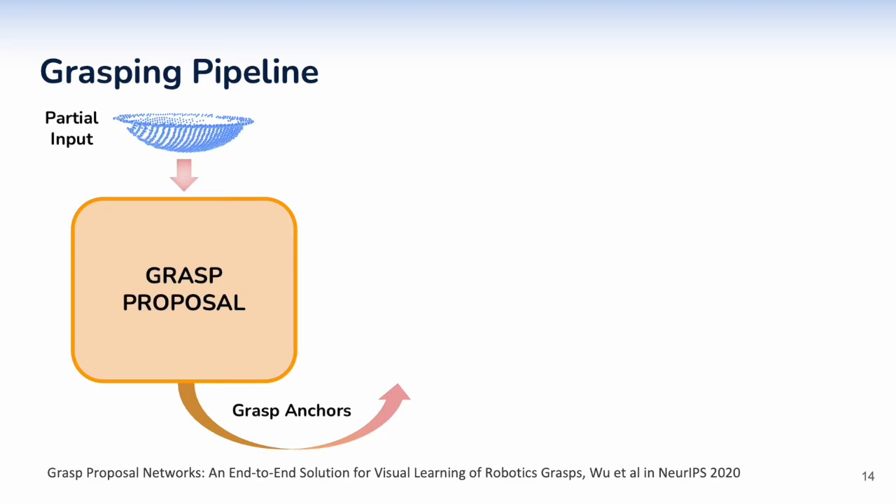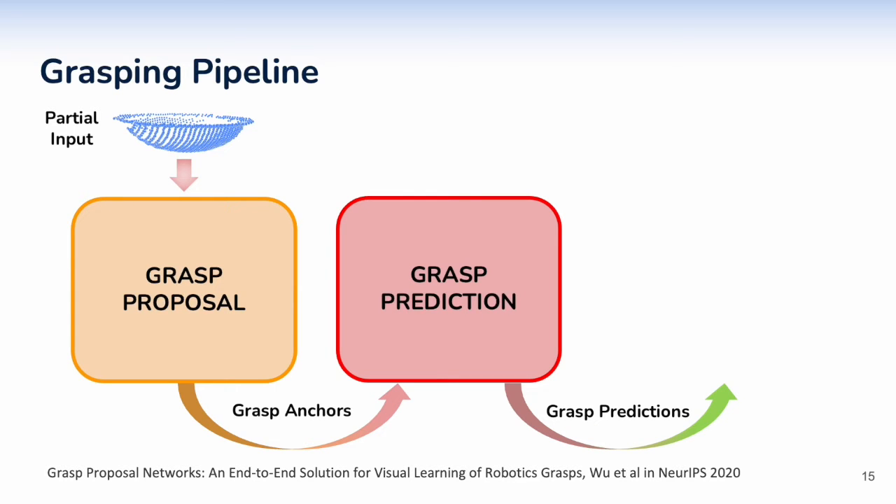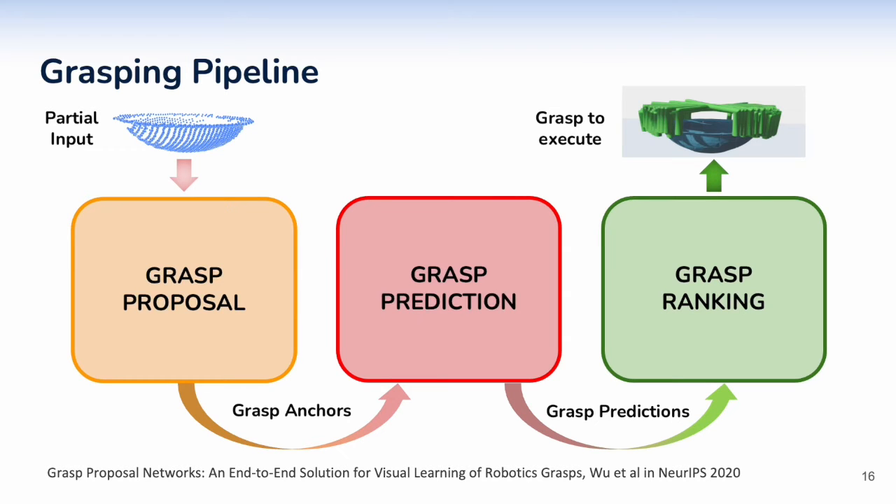We can divide the grasping pipeline into 3 stages. The first one is the grasp proposal, in which, given the partial point cloud as input, grasp anchors are retrieved. Then we have the grasp prediction stage, where a complete grasp is regressed, starting from the anchors of the previous stage. Finally, at the grasp ranking stage, predicted grasps are scored and ranked according to the likelihood of being successful. The score of each grasp is often assigned by employing a grasp classifier, and only the top scored grasp will be executed.